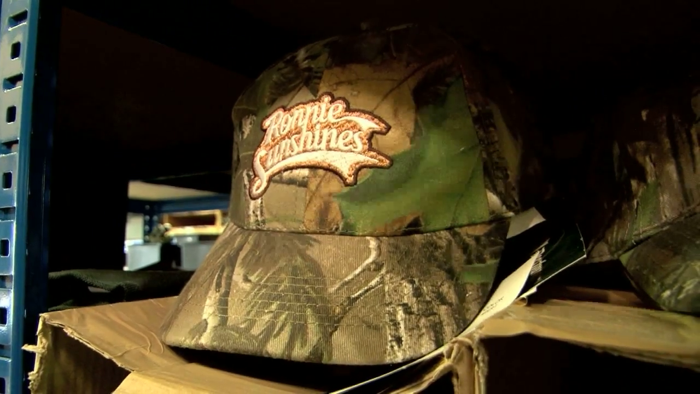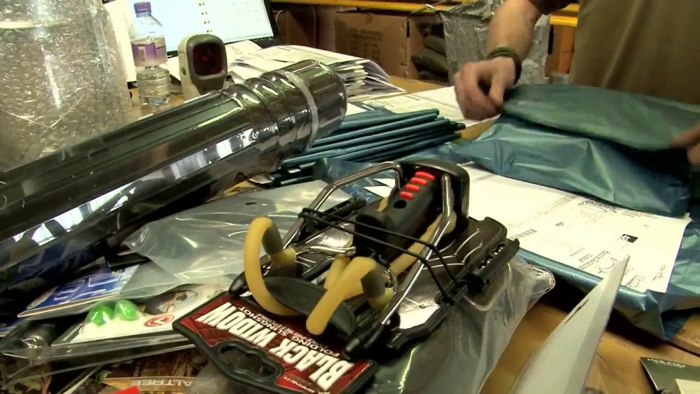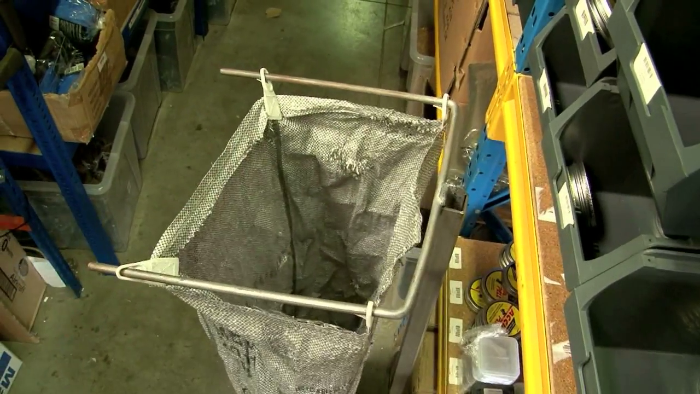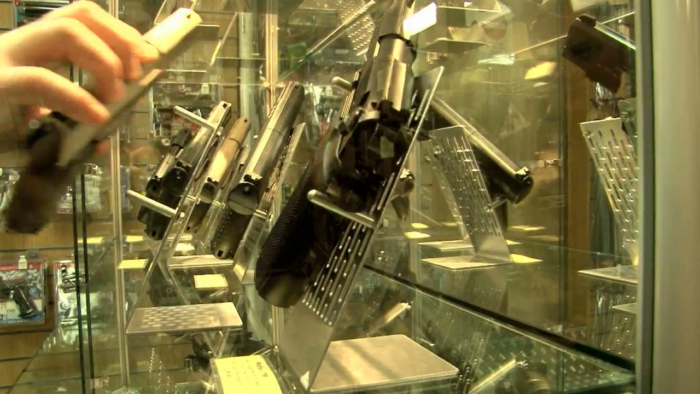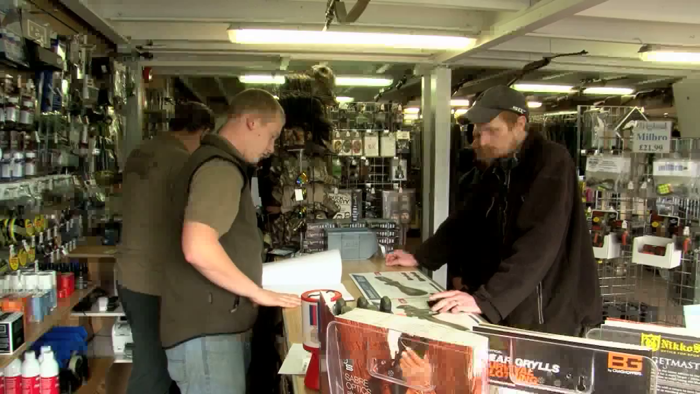Ronnie Sunshines has a strong online presence and can deliver your sparkly new Springer, PCP or pistol to your door. And they all come with, drum roll please, a lifetime guarantee. Now you don't see one of those every day. There's not many products you get in this world where they're going to give you a lifetime warranty. We can't think of any, to be honest. Cars, white goods, anything like that, they're not going to do it, but we do it.